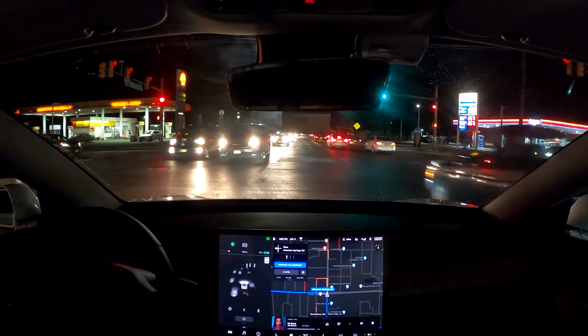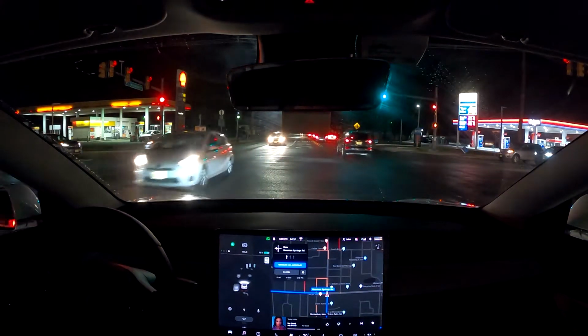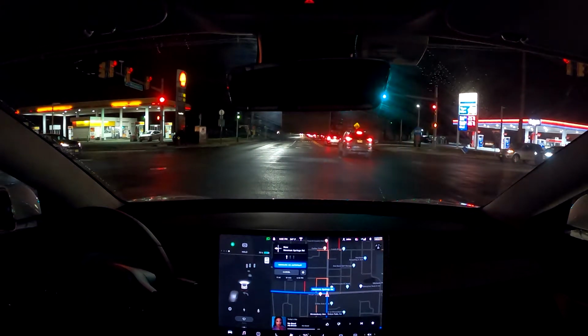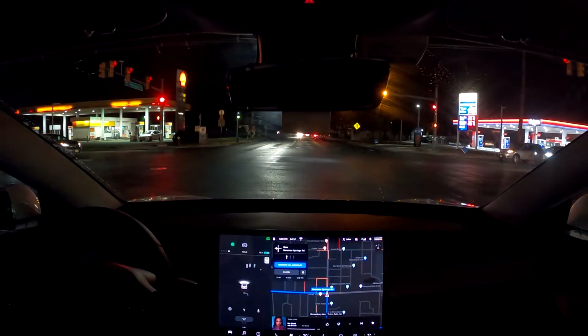The radar is a huge help at nighttime too, because obviously at night there's a lot more glare with lights, and it being so dark, there's not lights on the side of the cars for the cameras on the sides, so it uses a lot more of radar. And it also uses the reflection of light to be able to see the white and yellow lines on the roads to help with that.